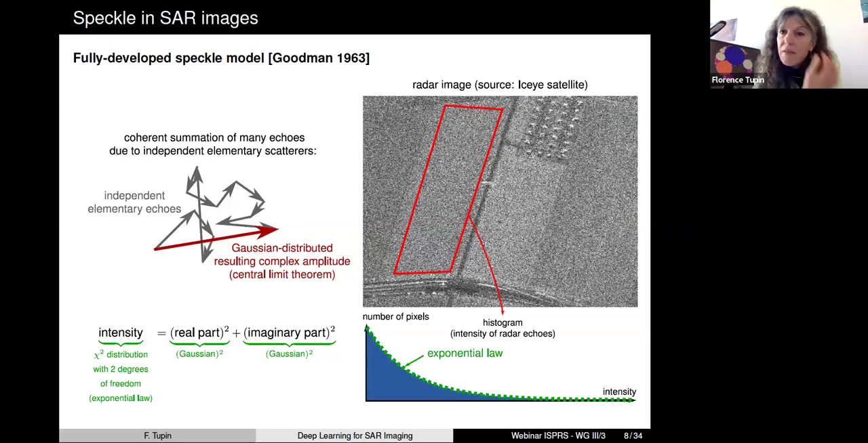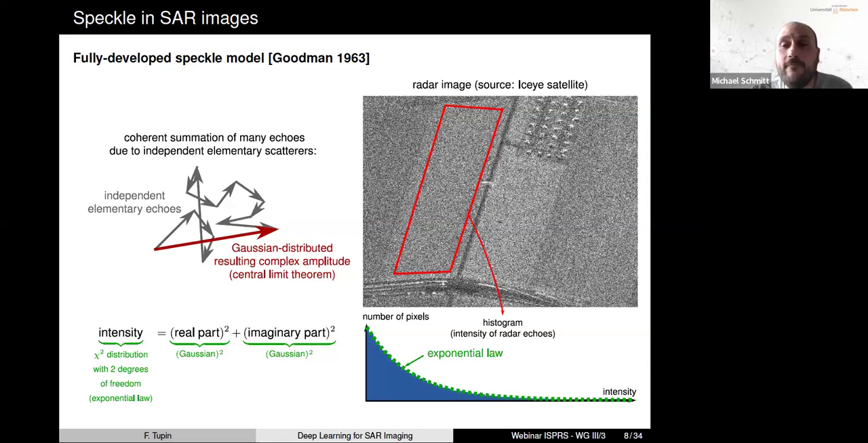Yes, that's exactly what you observe with SAR images. But normally, these methods should be able to reduce it, if the Goodman model is verified. Okay. Then we have another question by an anonymous attendee.